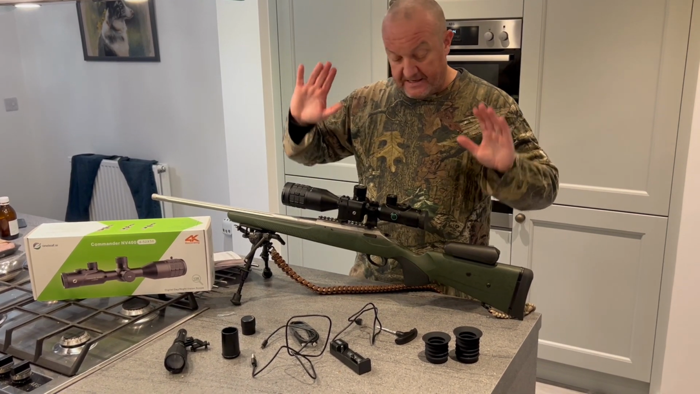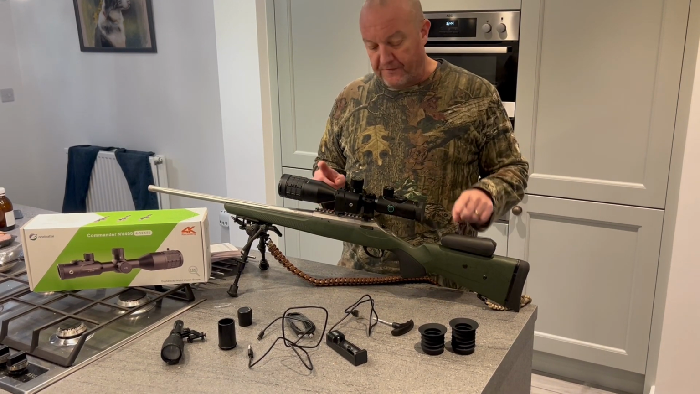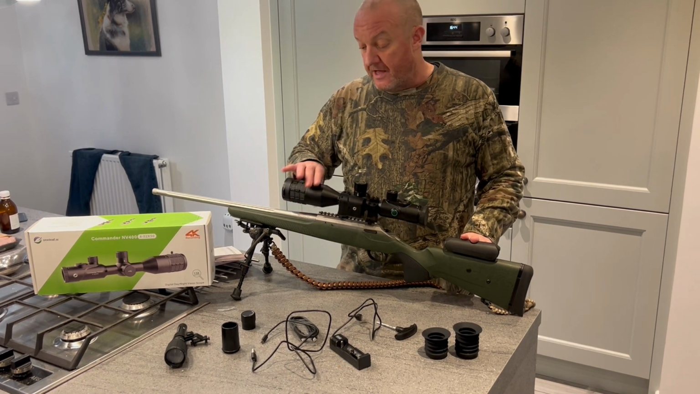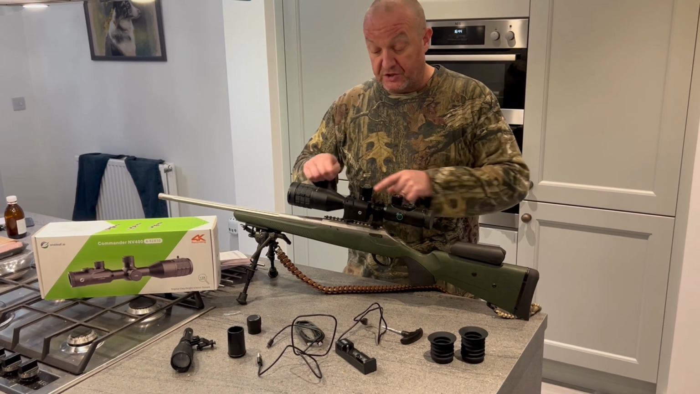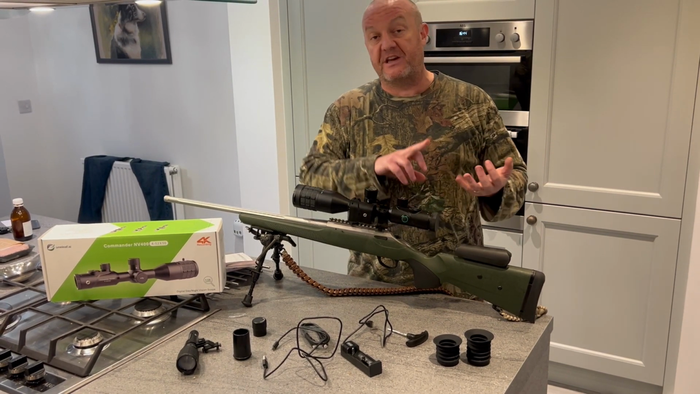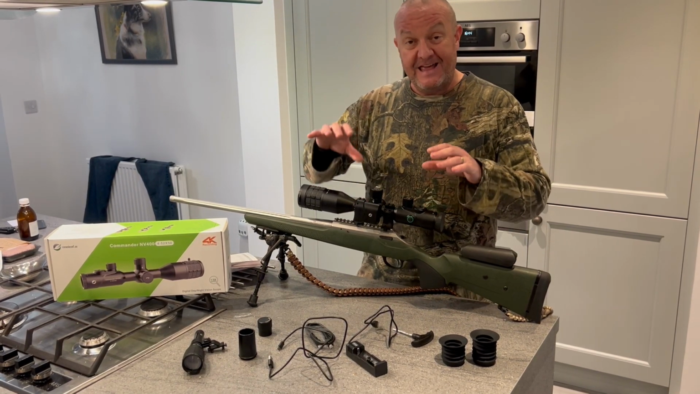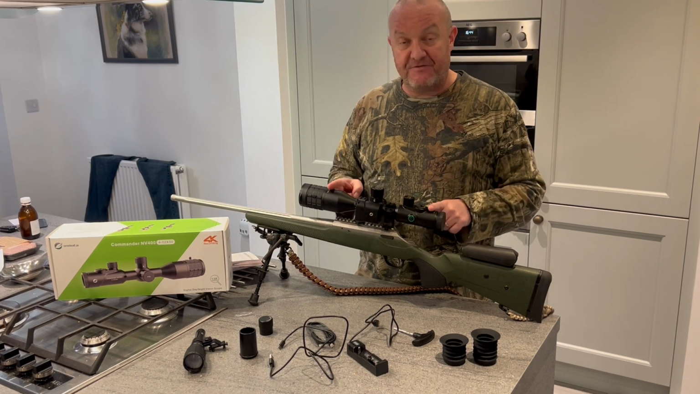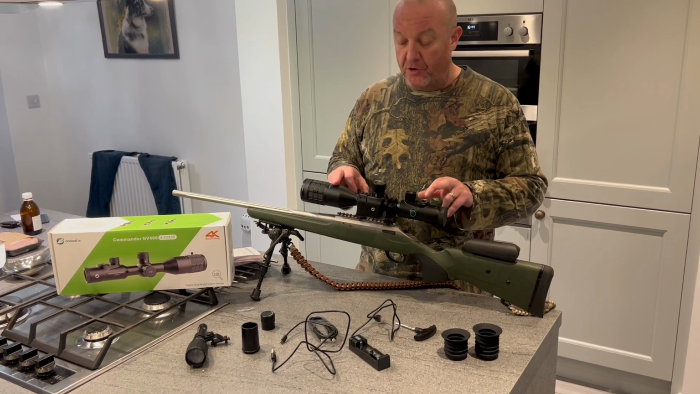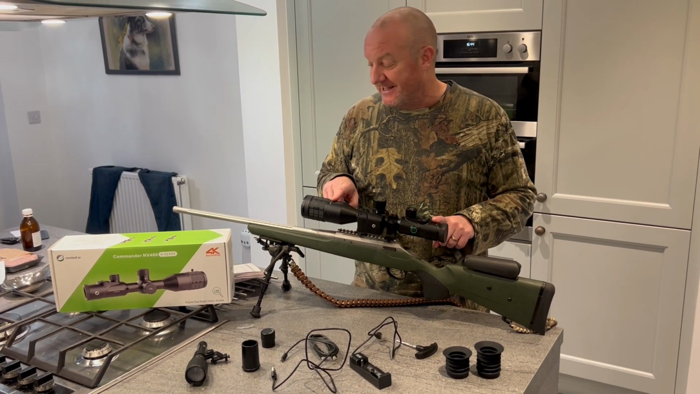I'm going to get this, or Steve's going to get this in his bag. We're going to disappear up to a local farm. I'll try and get a little bit of footage of him zeroing it. And then, because it's got the new firmware, we're going to put the ballistic coefficients in, muzzle velocity, scope height, and so on and so forth in the ballistic calculator and give that a try as well. Again, I might have to put that in a later video once we've had a play with it and I know what the score is on what we're actually doing with it.